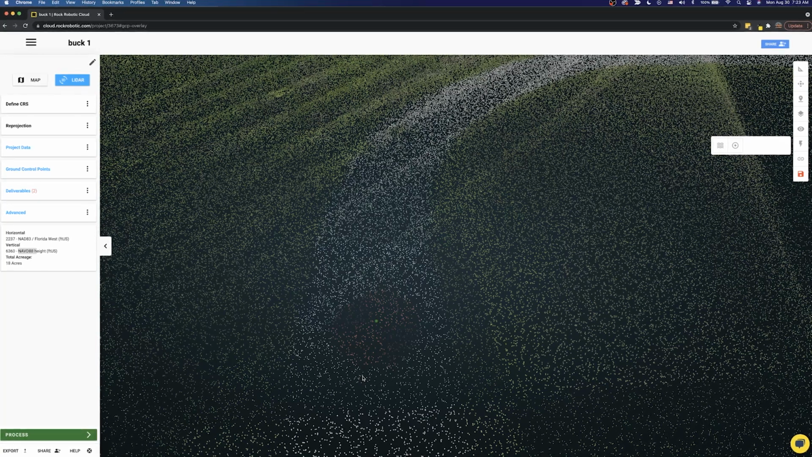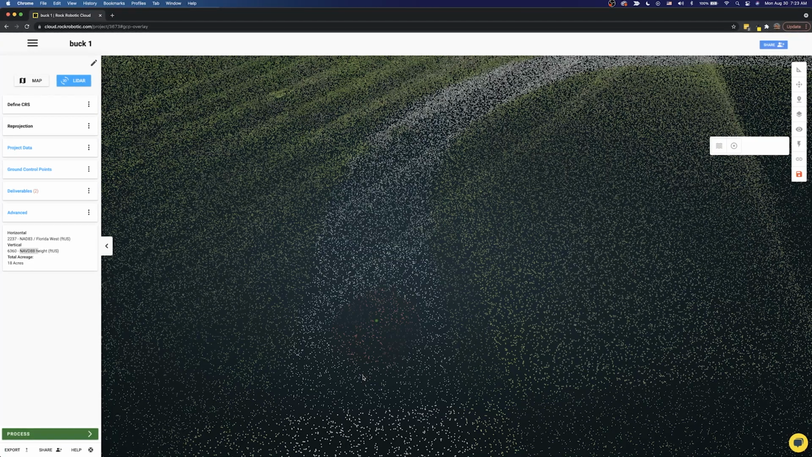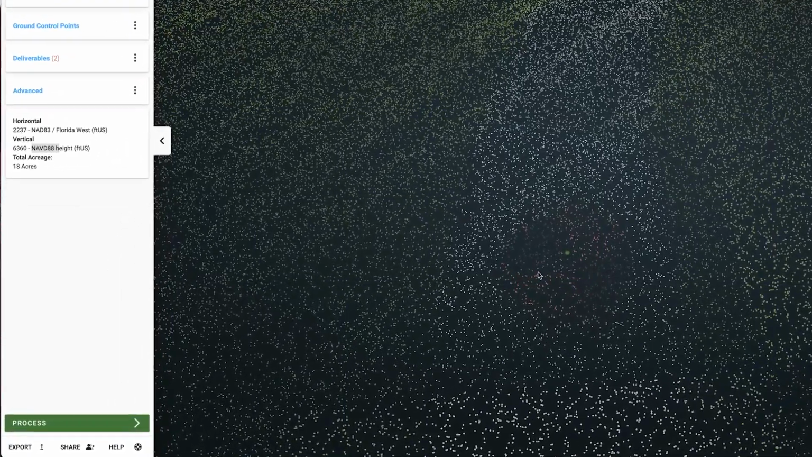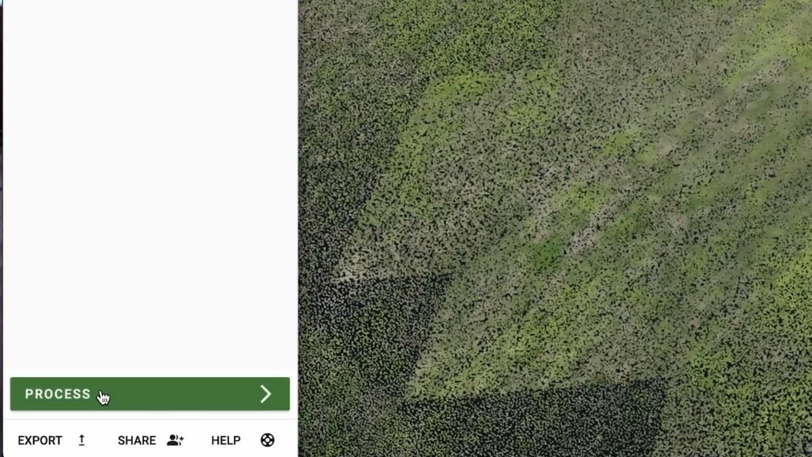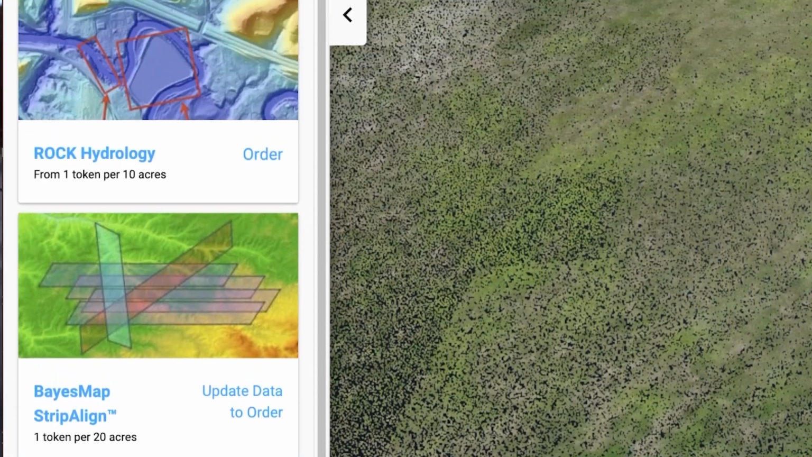And it's almost smooth sailing from here, because this is kind of like the last step that you need to verify as a user. You want to look at the data set, make sure it looks good, align those GCPs, be in the correct projection, and then you're going to come over here to process, and you're going to order the Rock Surveyor, which is going to deliver you the ground classified LiDAR data set.